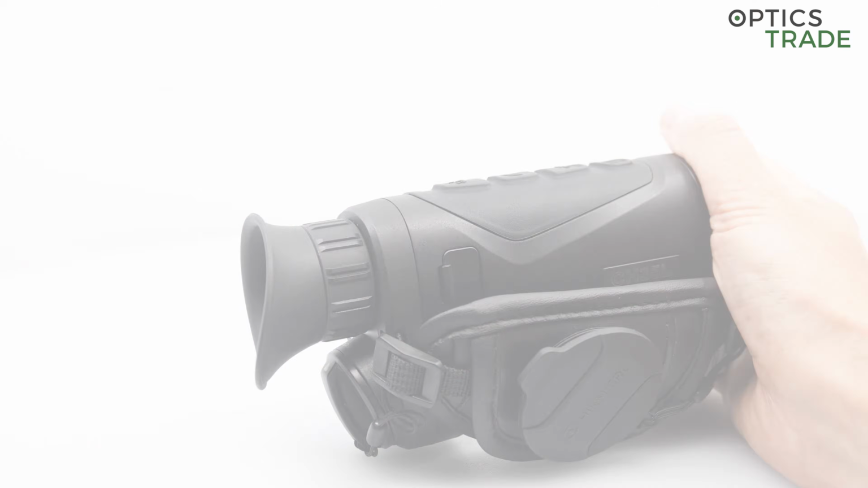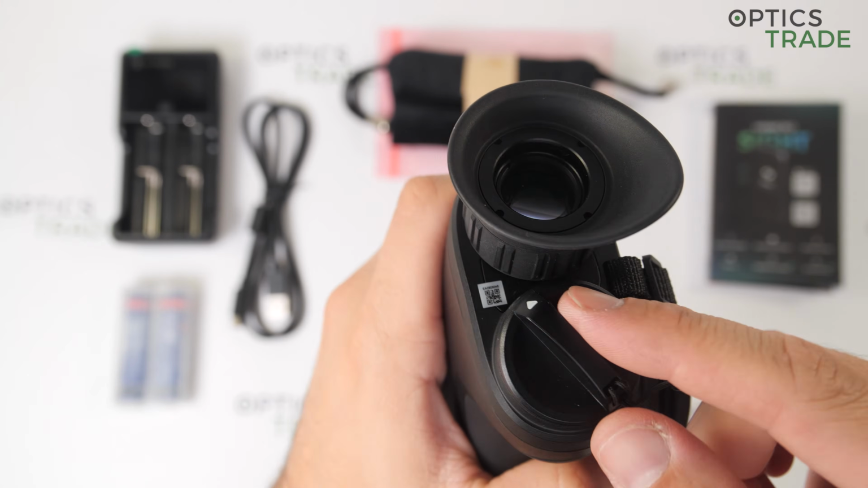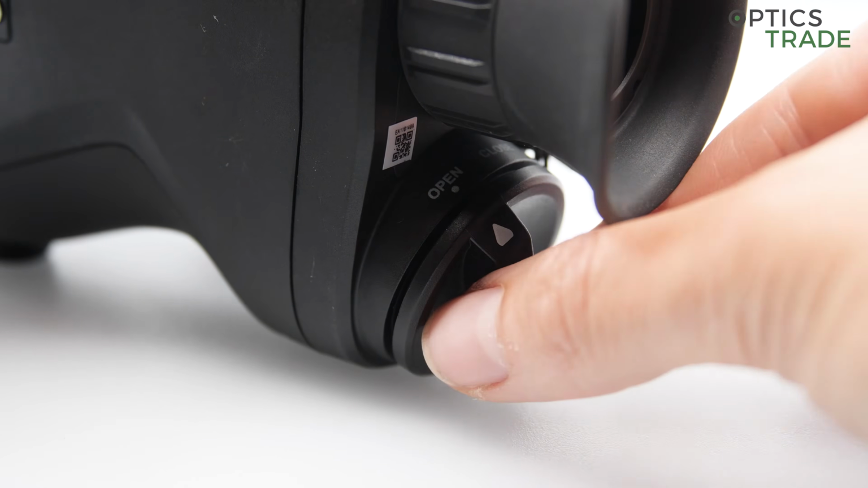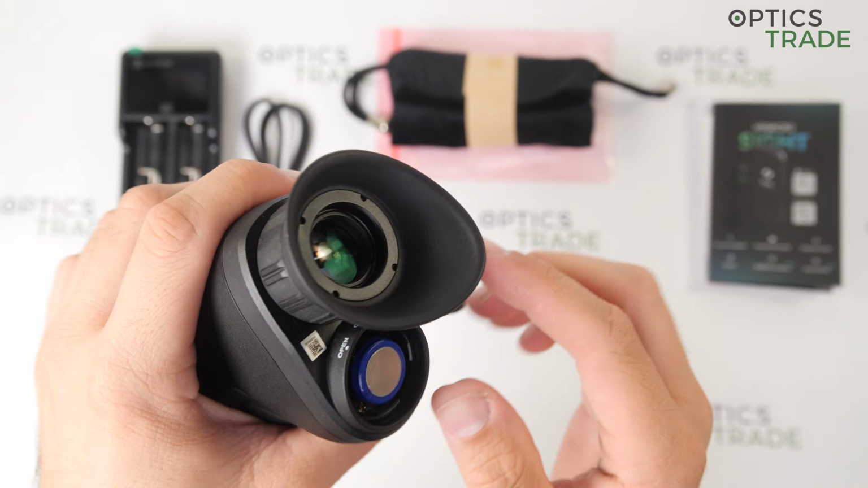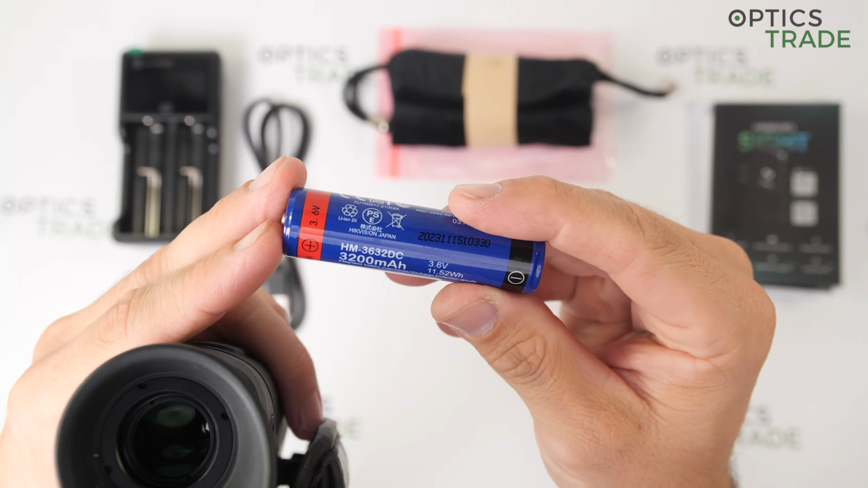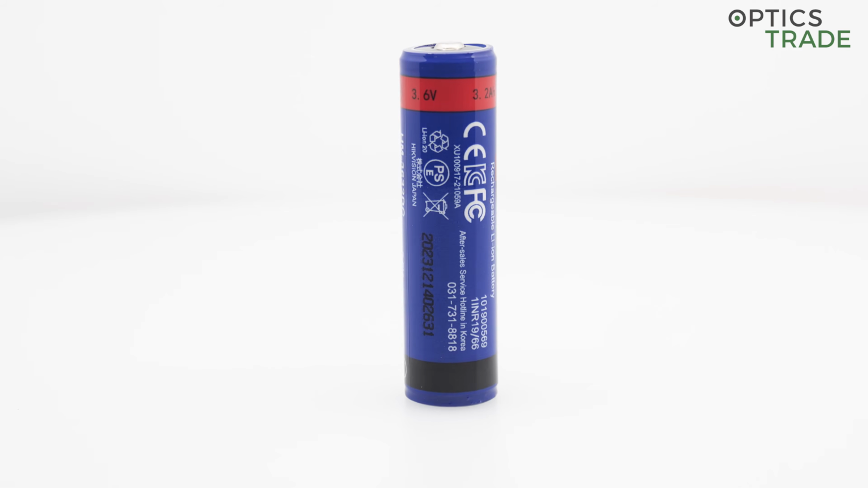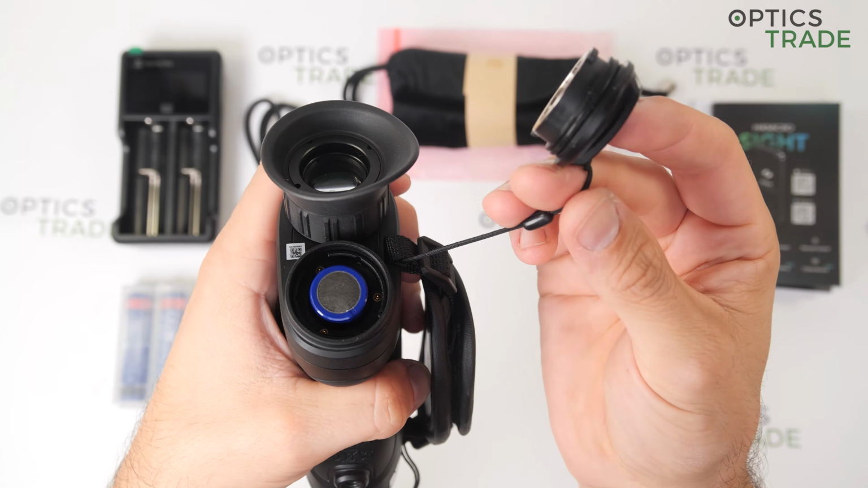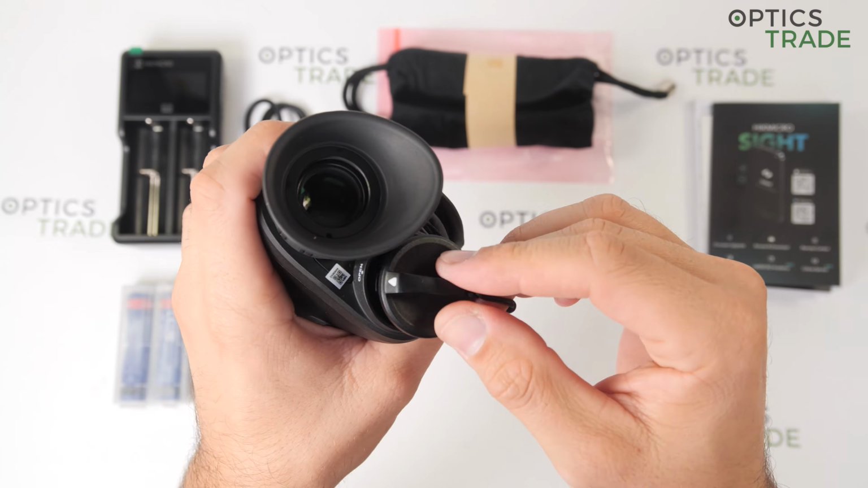Under the ocular we have the battery compartment. When I turn it slightly to the left and then pull the cover up, we can see the battery compartment itself, and inside a CR 18650 battery with a capacity of 3200 milliamp hours. The cover of the battery compartment is secured with a strap, so you cannot lose it so easily during the night.